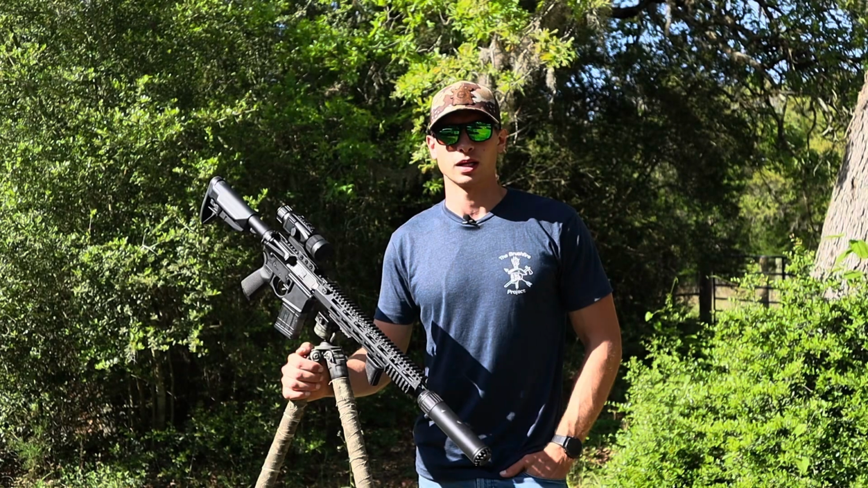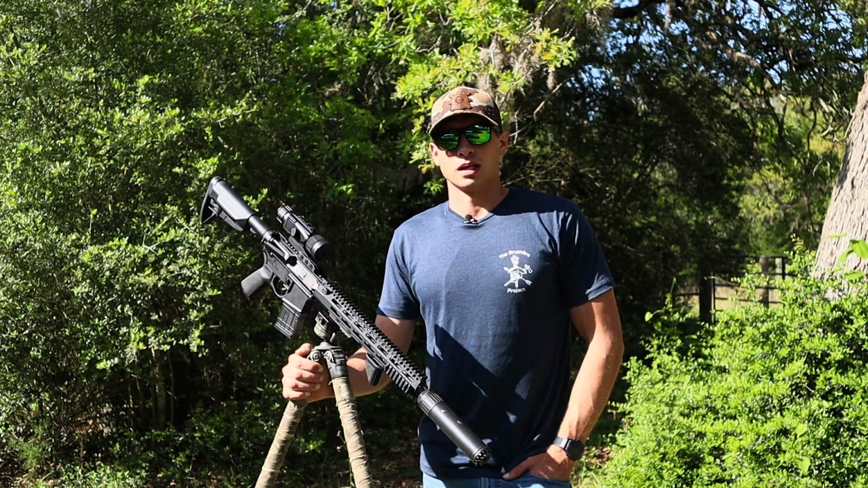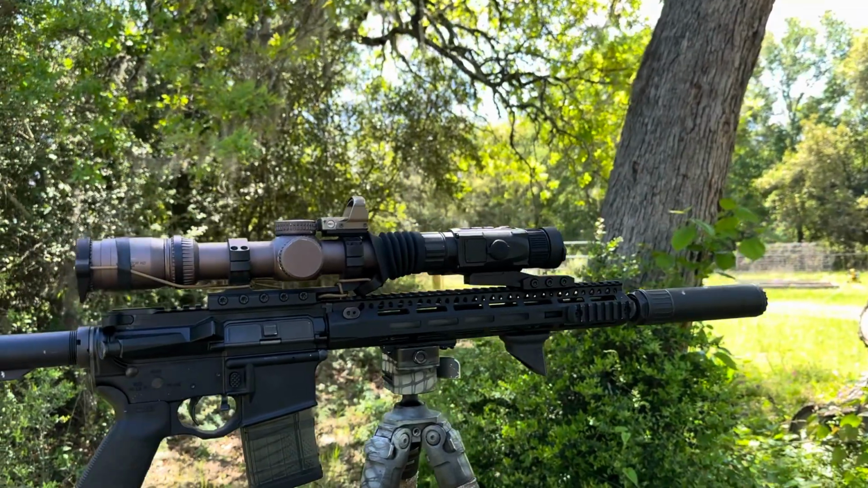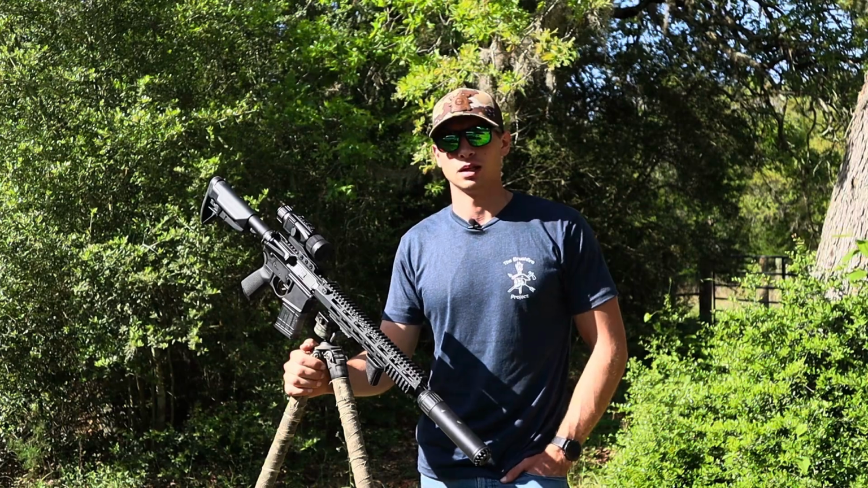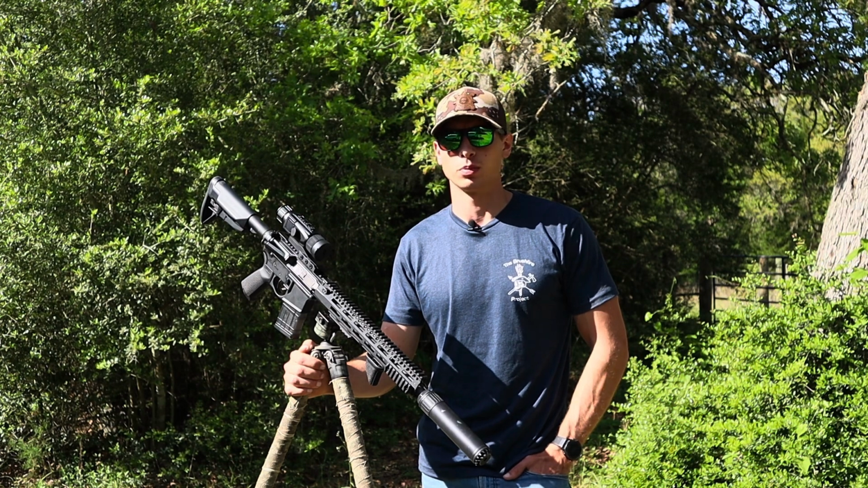All right, next going over some of the features that are pretty cool with this unit. It can be run as a standalone, like I have it set up here, or as a clip-on in front of a day scope. It's got 4 color palettes. It's got a white hot, black hot, red hot, which is kind of your predator vision, and then it has something they call iron hot, which is kind of a pinkish purplish hue.